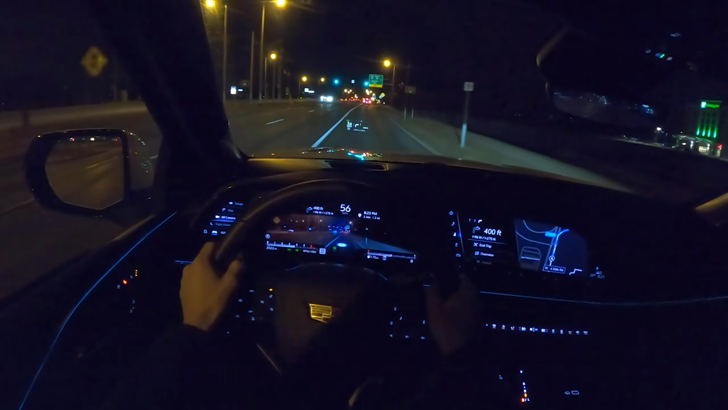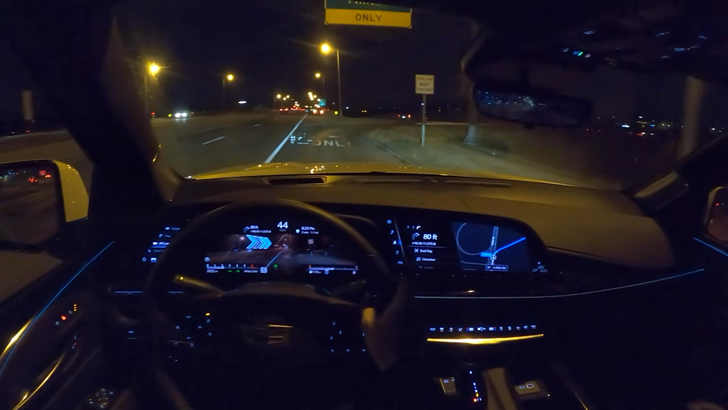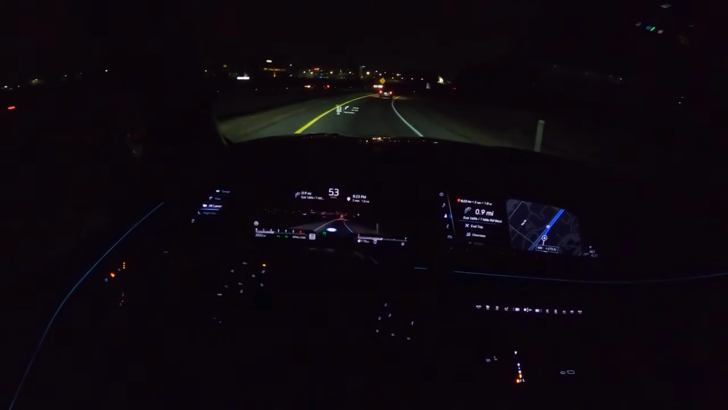Letting the 6.2 liter V8 sing there. The headlights are very good. Nice and bright. We've got automatic high beams as well.